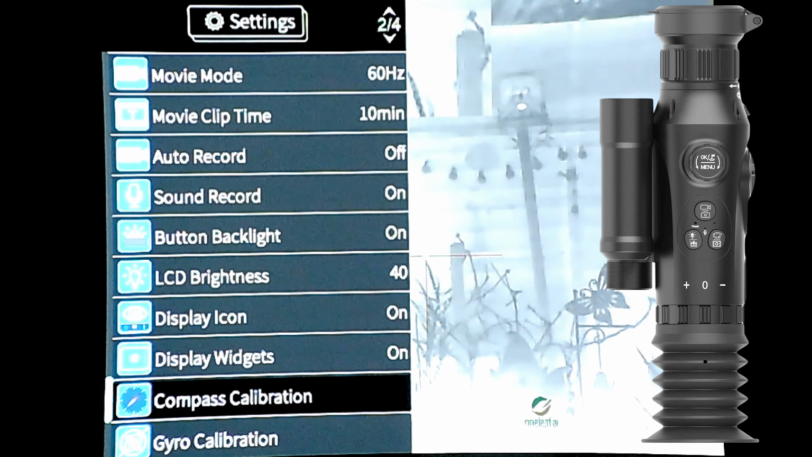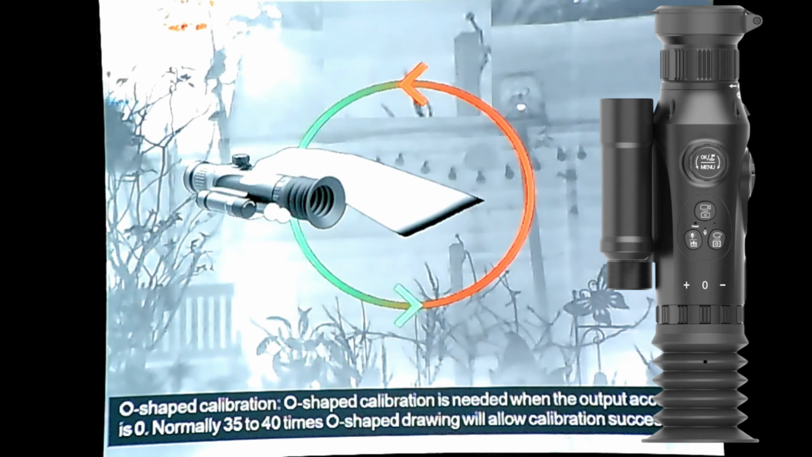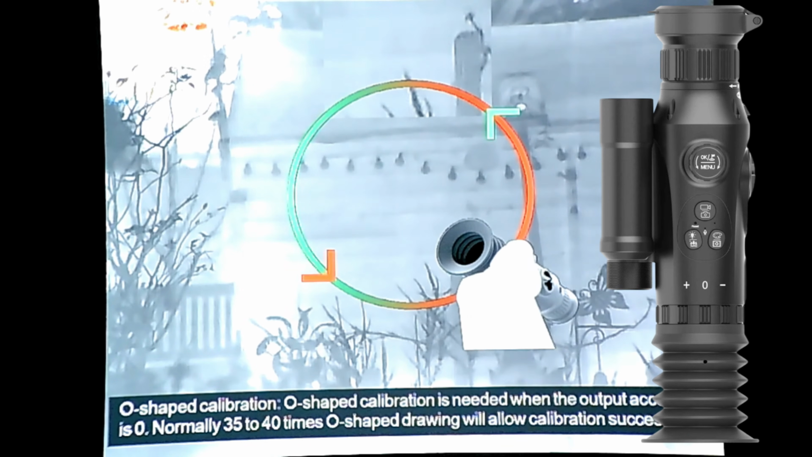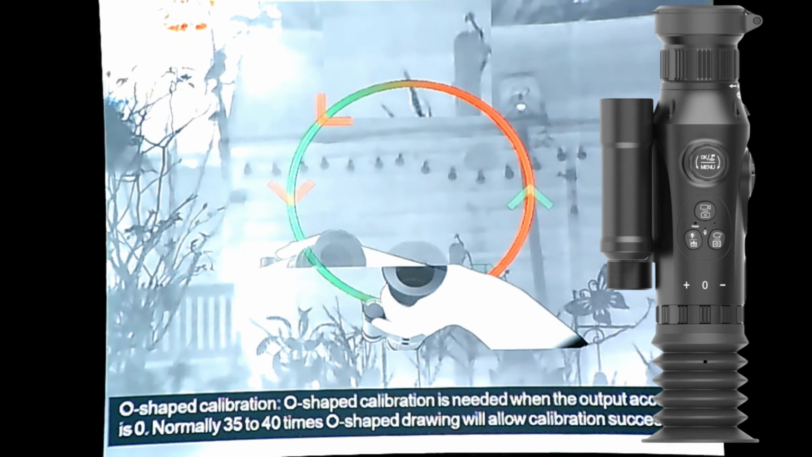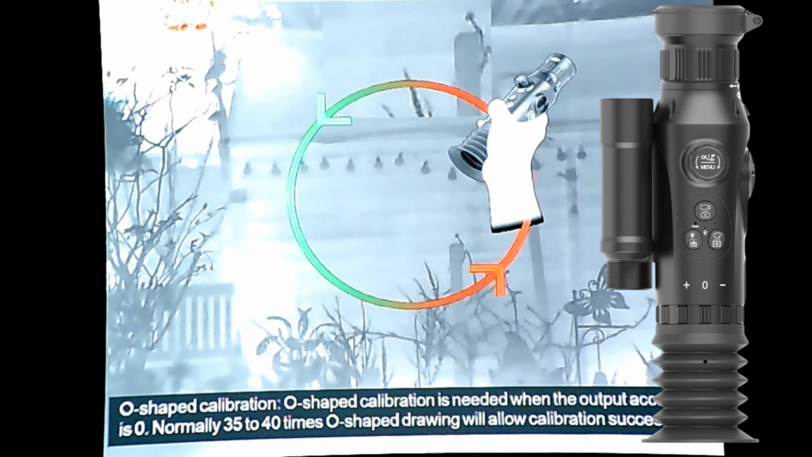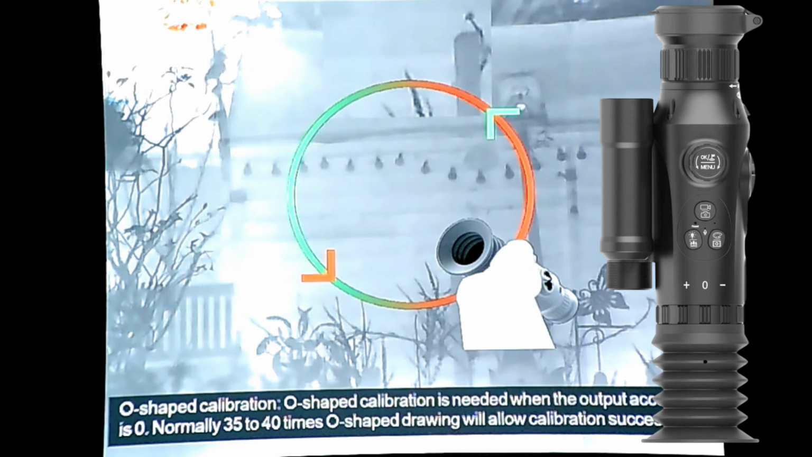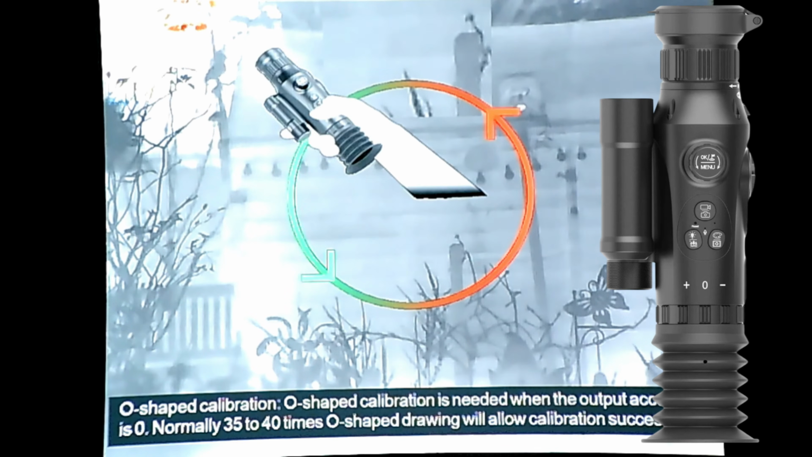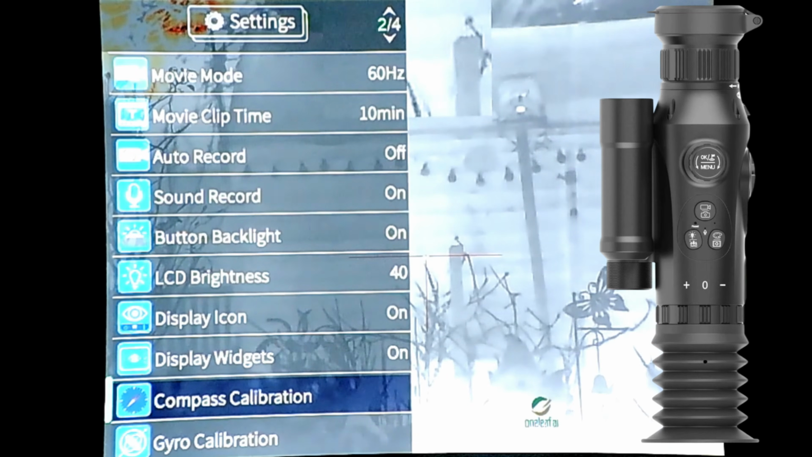Compass calibration. So I'll just show you this. It just shows you what to do. Look, so basically you keep turning the actual scope around, so don't ever on your rifle be buggering about. Just twist it around, and then eventually when it's located, you'll see a solid circle. You just come out of that, so it's already calibrated.